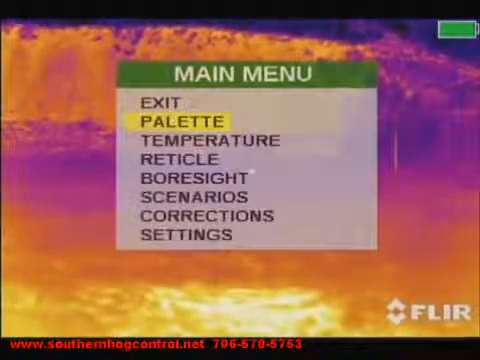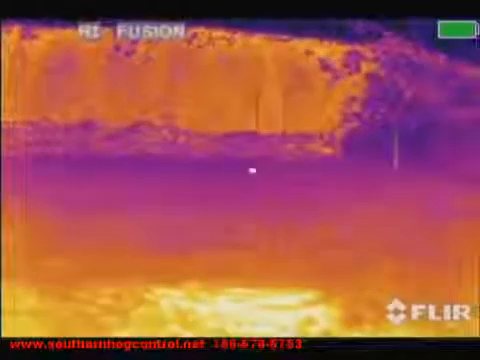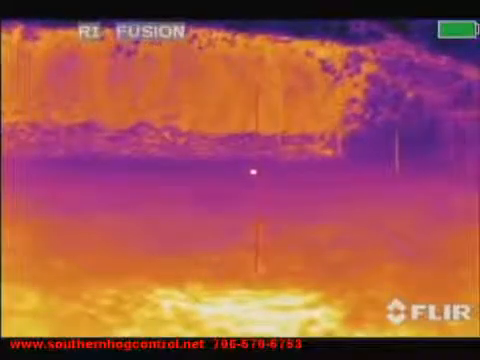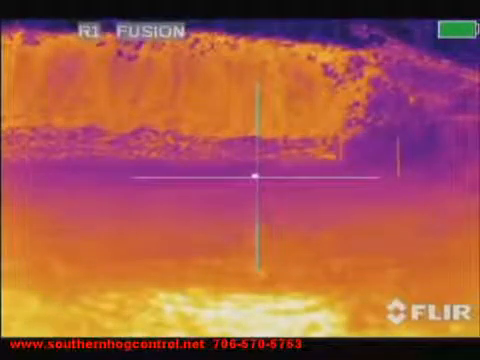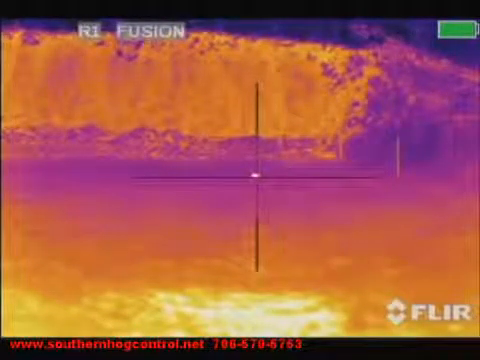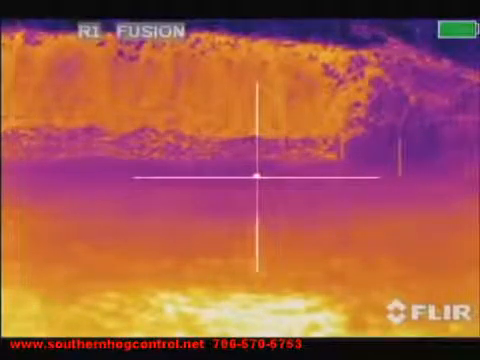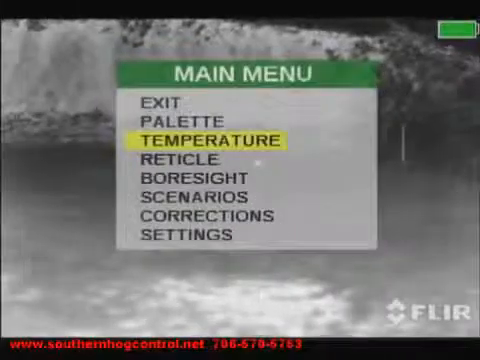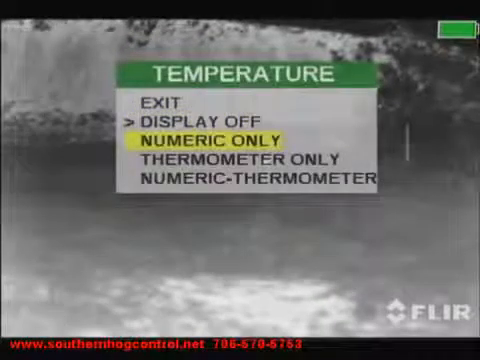Once you exit the main menu, you can use the button control panel, left button, to cycle between 4 different color reticles: red, cyan, black, and white. The Zeus also has a temperature sensor that will display on the bottom left corner of the scope.